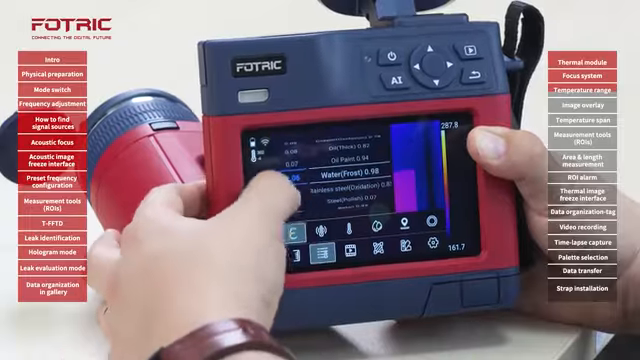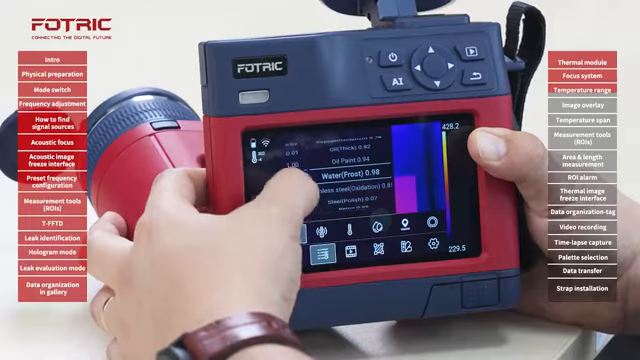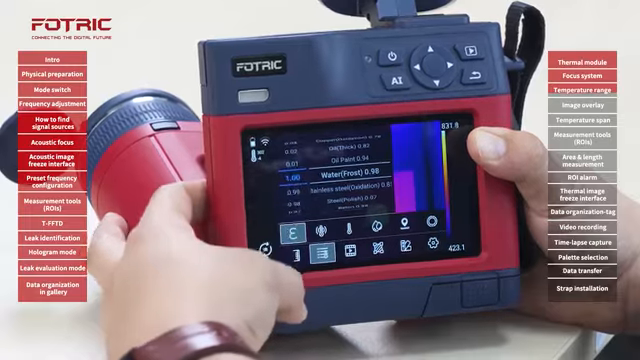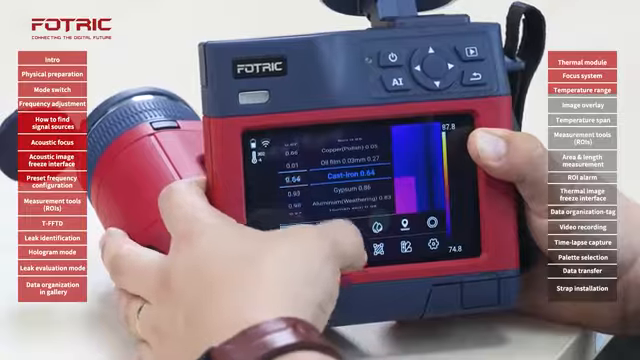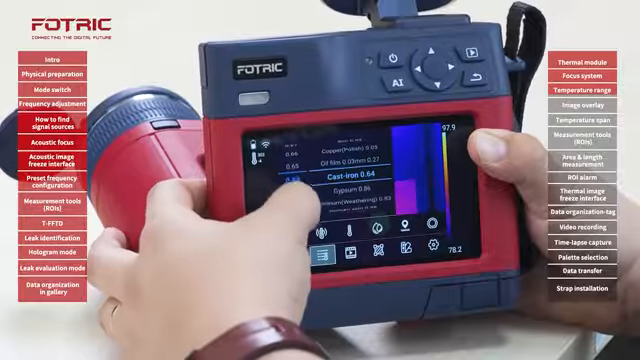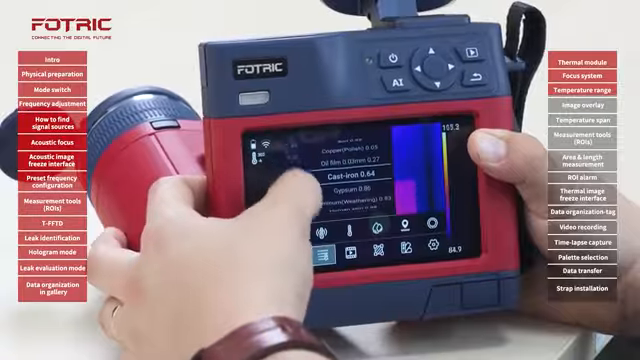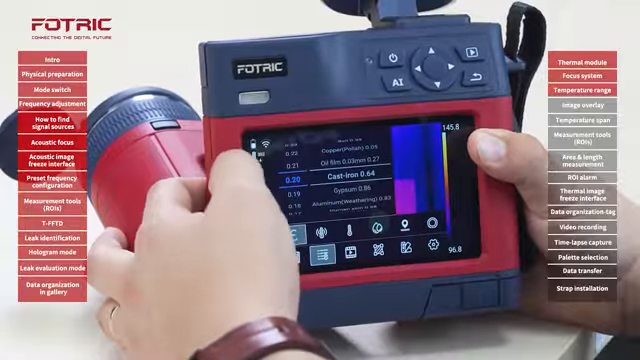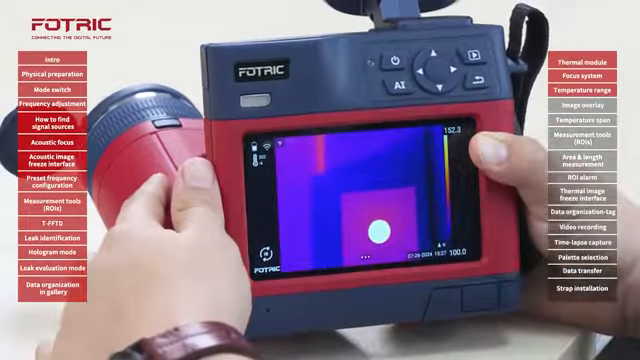There are two areas that I can use to do that. I can adjust the emissivity by scrolling on the values from 0.01 all the way to 1.0. There are also some materials that can be used as reference. We always recommend you to research the specific emissivity of your material or to find it experimentally. I'm going to choose right now a low emissivity just for the sake of demonstration. I will tap enter to activate it.